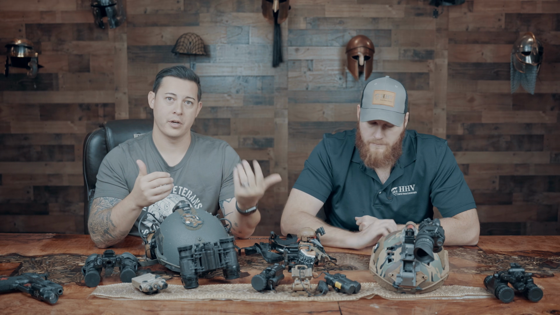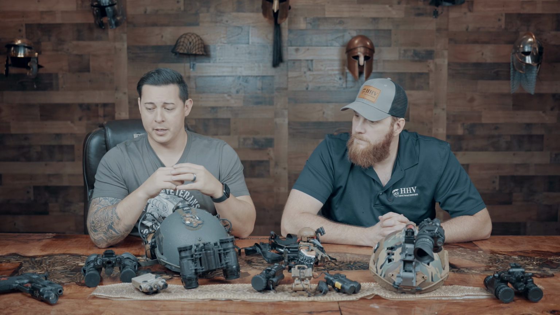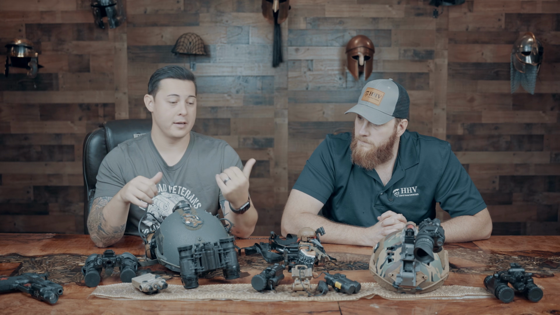If you're going to be operating under night vision, whether you're on patrol or in a CQB environment, once you're on your night vision, it's a lot harder to acquire reticles if you're going to be using your optics on your rifles. Not so much on your pistol. We can talk about that here in a second.